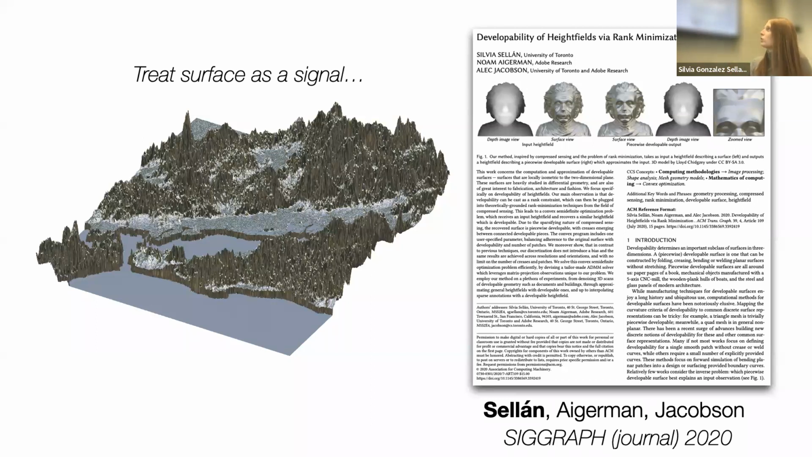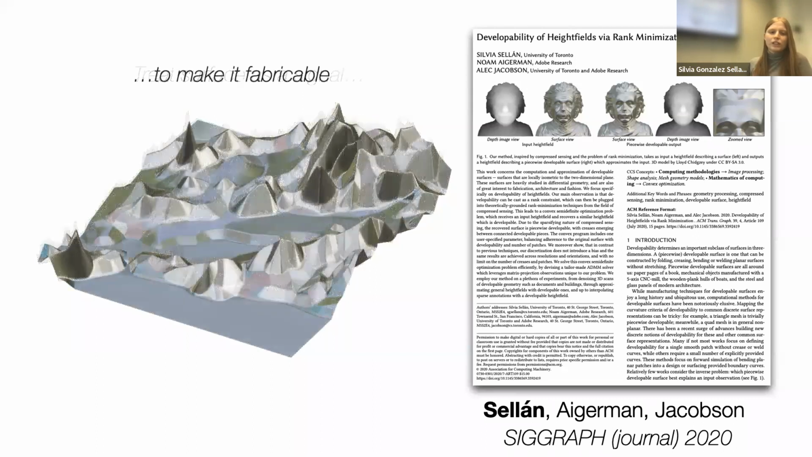And we use the tools of compressed sensing. Effectively, we sample this surface as a person from signal processing would and learn its dominant features. And it turns out that this makes the curvature have some properties which make this surface easier to fabricate, or in geometry terms, it makes it developable.